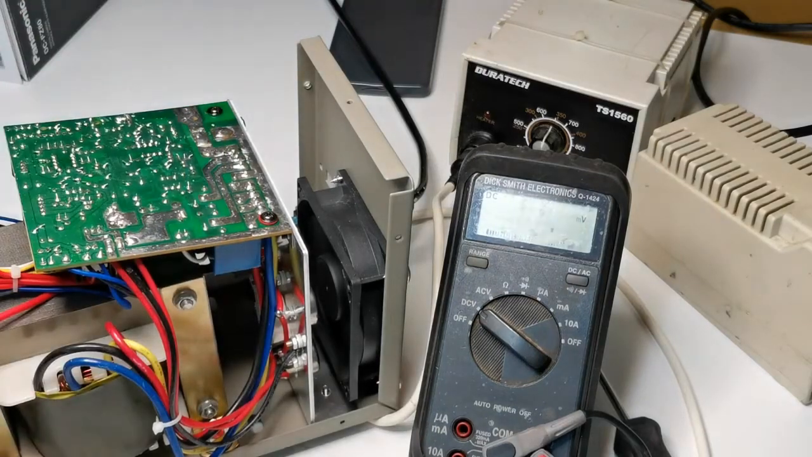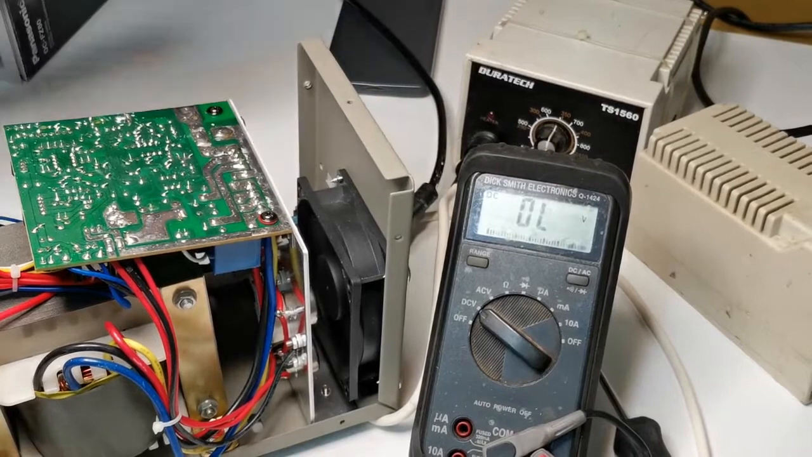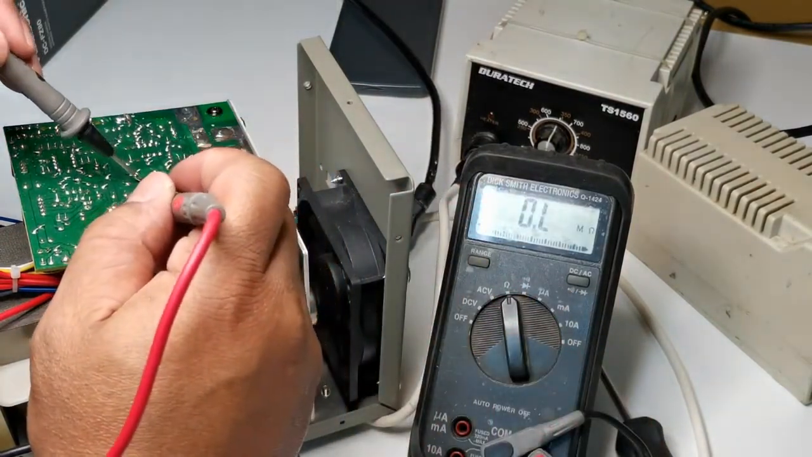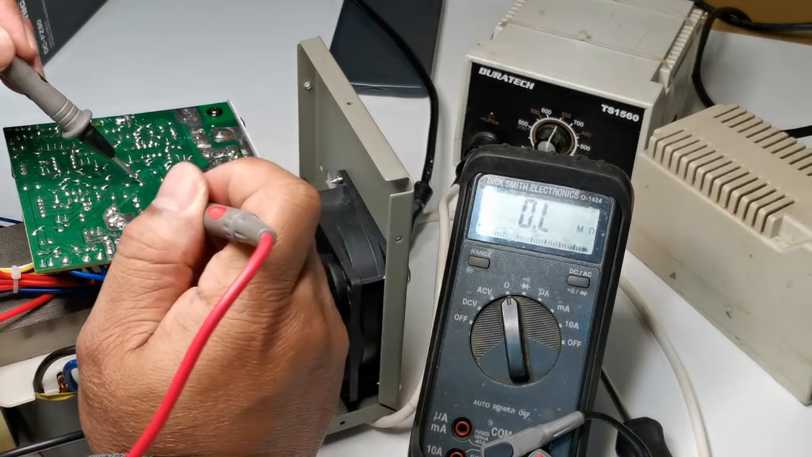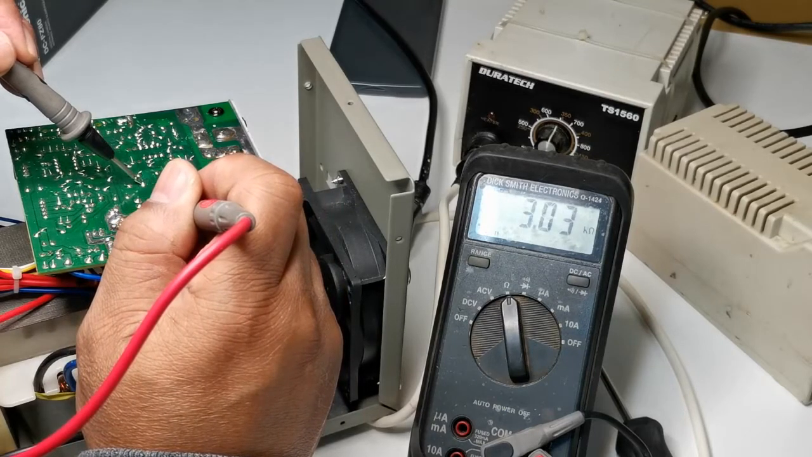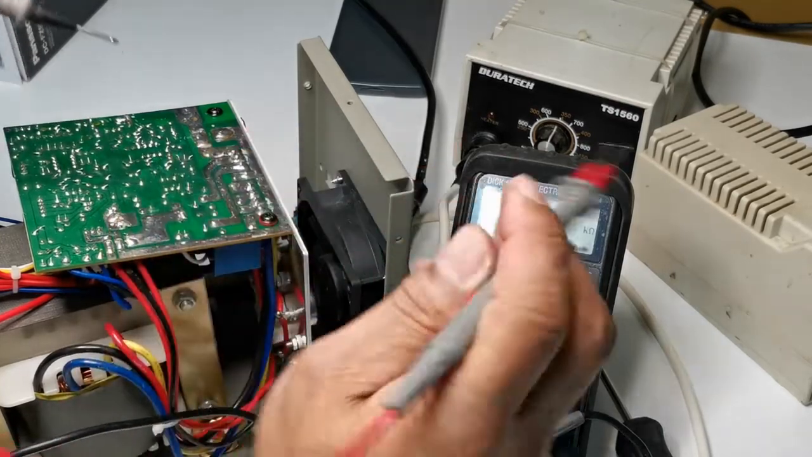Okay, let's turn this one off and check the resistance of the resistor again. The reading is not stable at the moment. Let's wait, maybe this capacitor is charged.